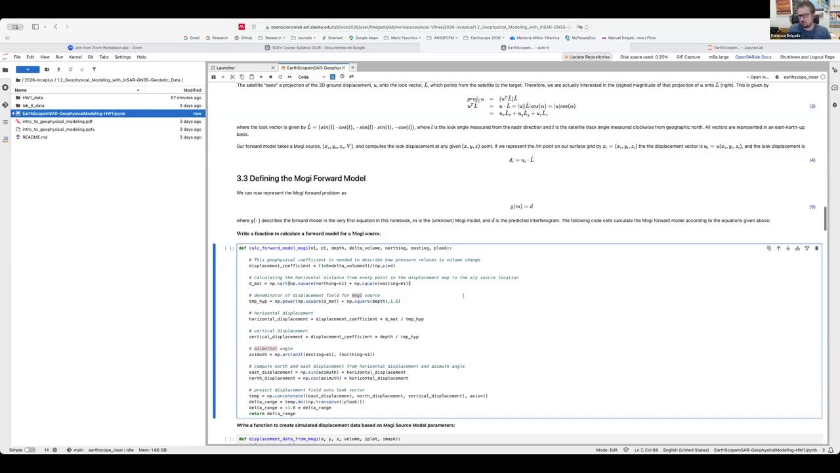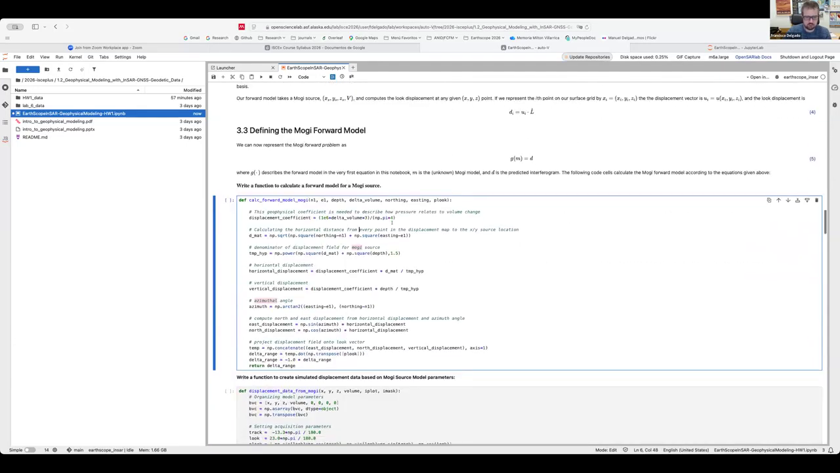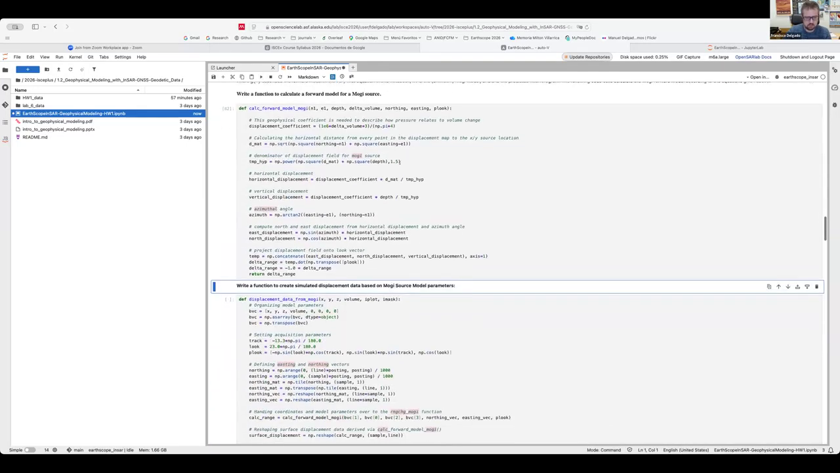So the next chunk of code calculates a forward model for a Mogi source. N1, E1, and the depth are the northing, the easting, and the depth location. Delta volume is the source volume change. Northing and easting are the coordinates of the points on the horizontal plane where you are calculating the ground deformation. And P-look is the line of sight vector. So this function just takes the previous formulas and in a simple way calculates them.